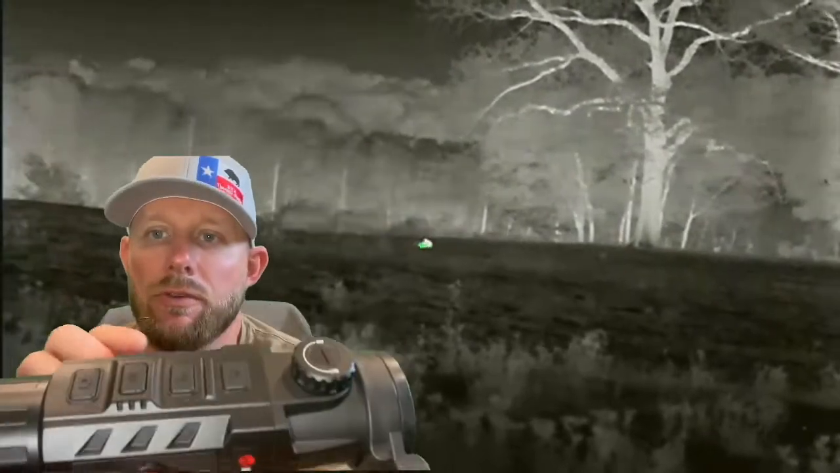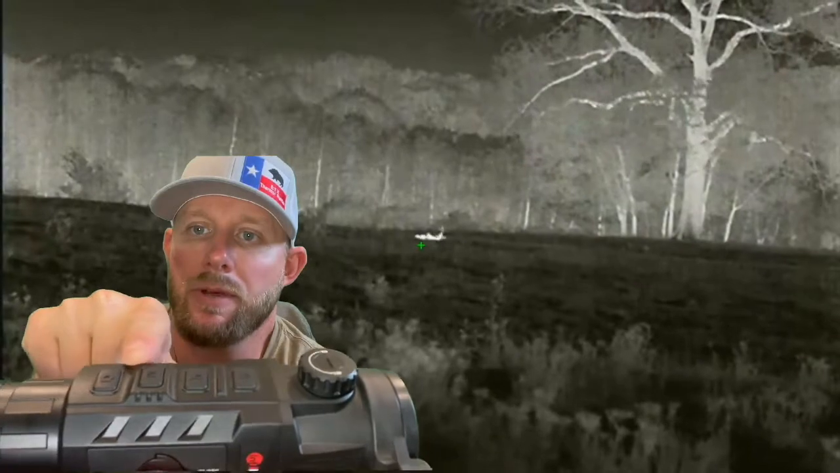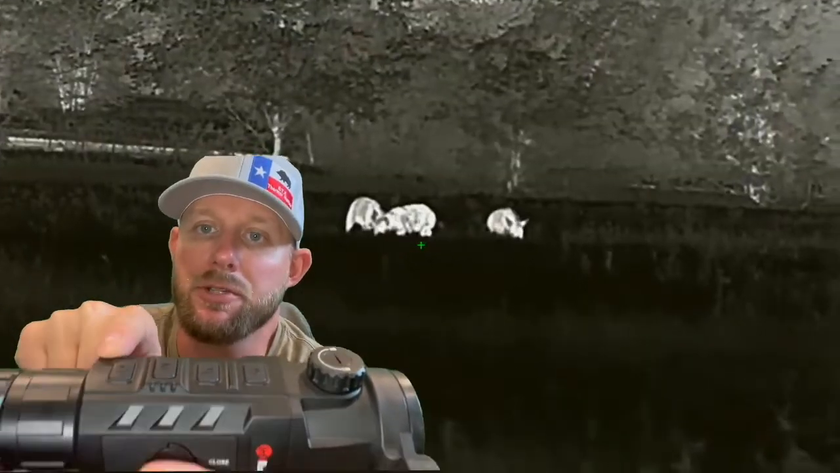I'll give you a quick overview of the buttons. You've got your power button, your zoom in button, zoom out button, your menu button to access the menus, and then your button to capture video and image capture.